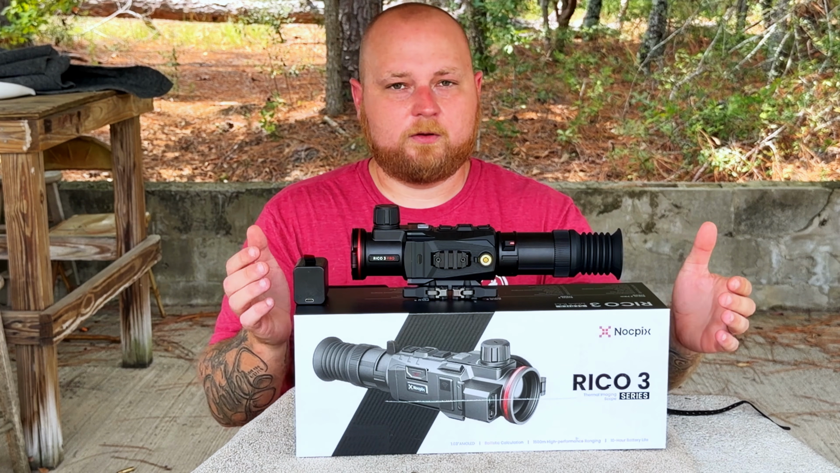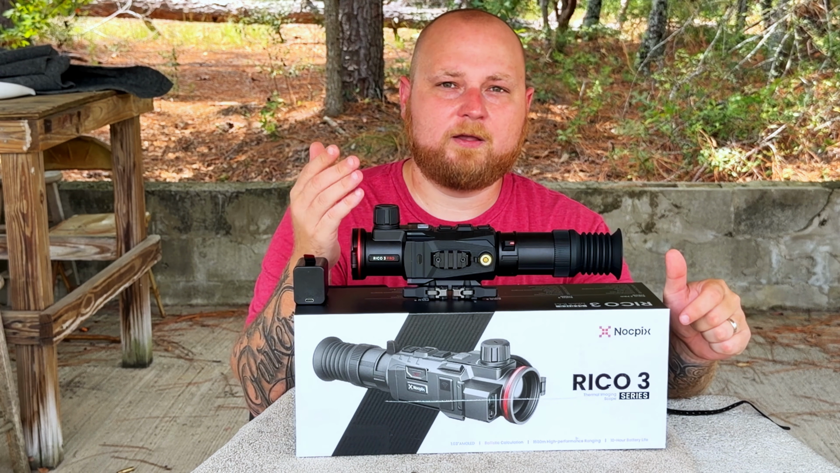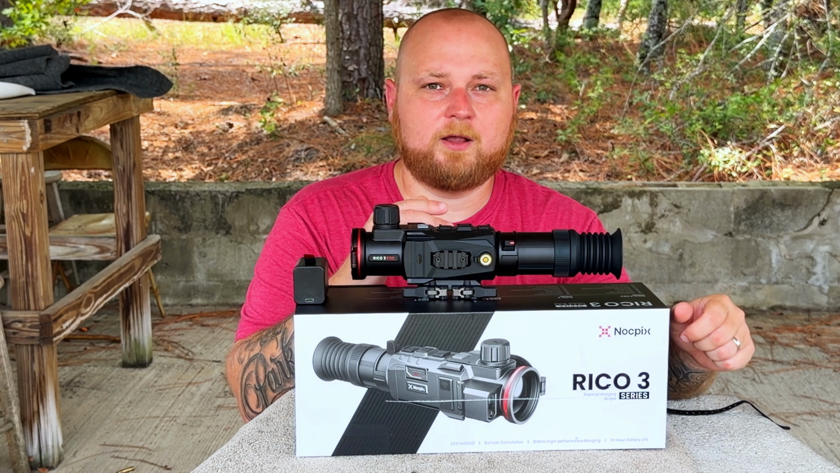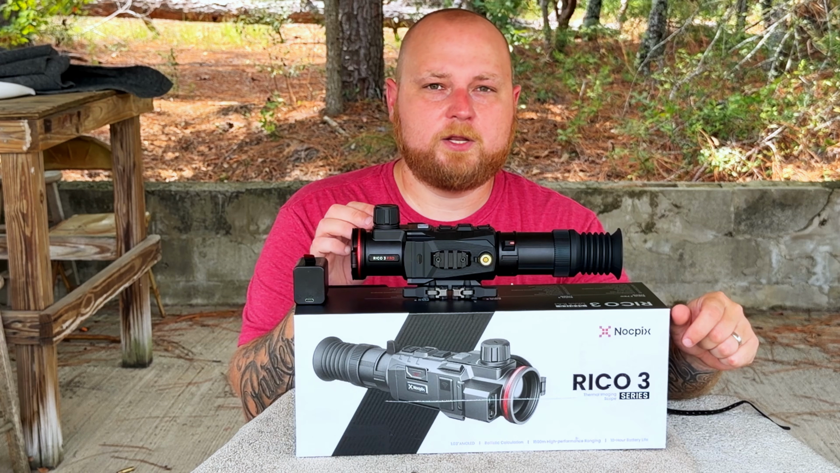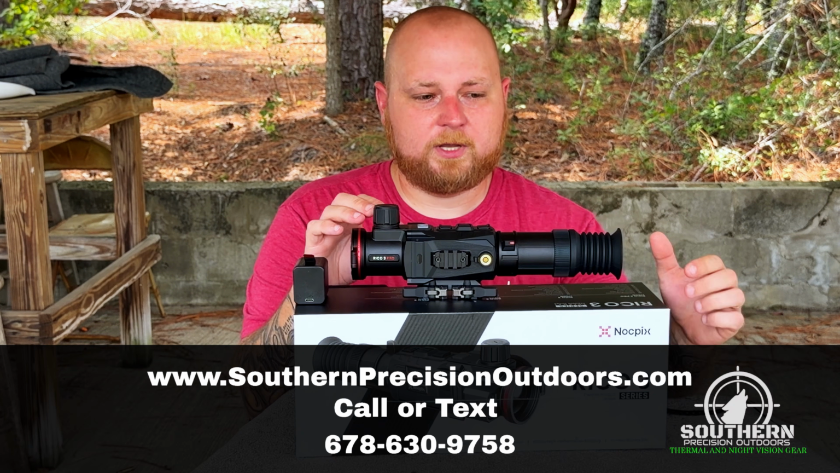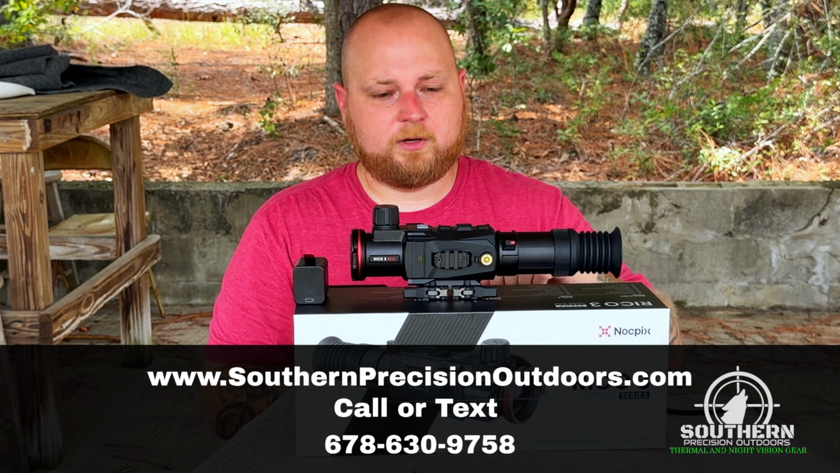Now, this unit gives you 8 reticles for you to choose from. You get 7 pre-built into the unit, and then you have one that you can customize through the app itself. So along with the 8 reticles, you get 7 color palettes. You also get, obviously, Nocpix's great 5-year warranty with this unit.